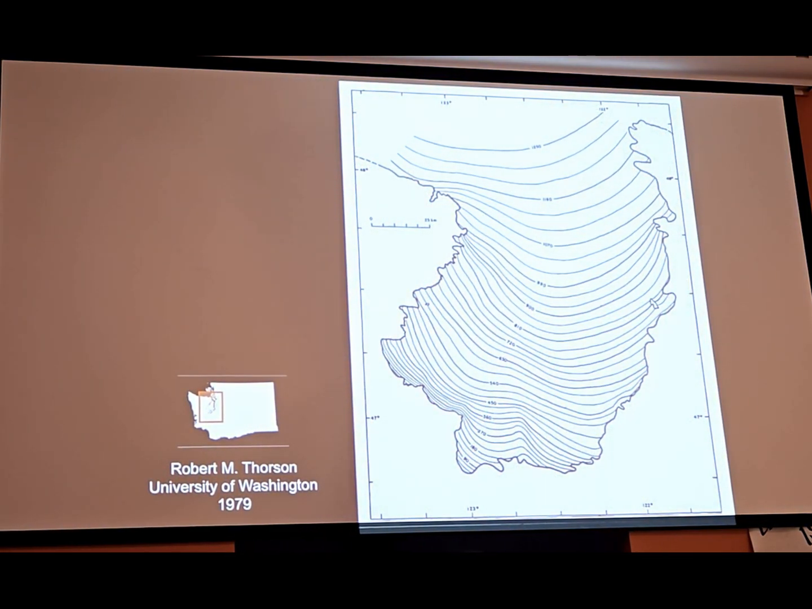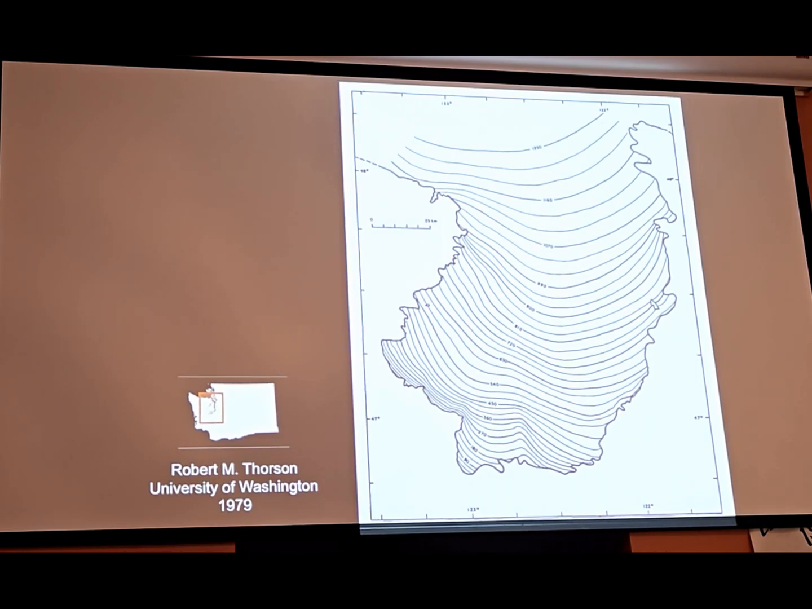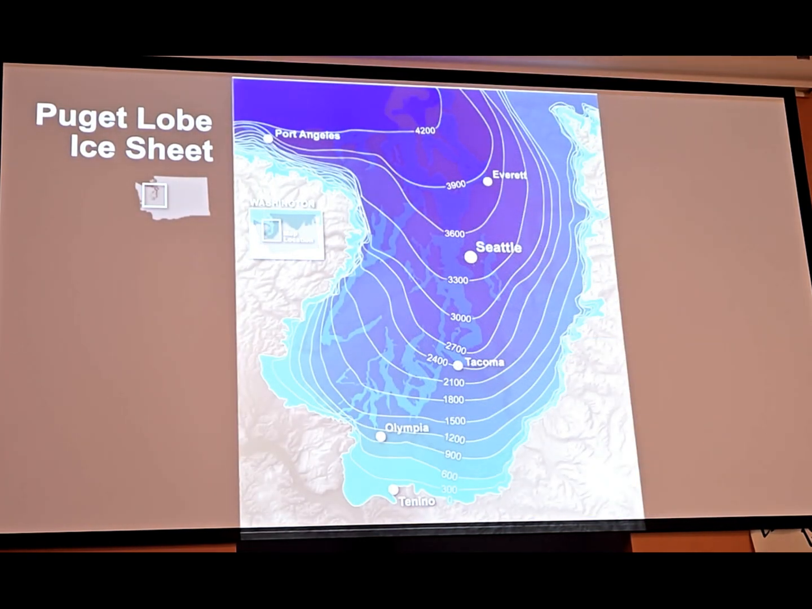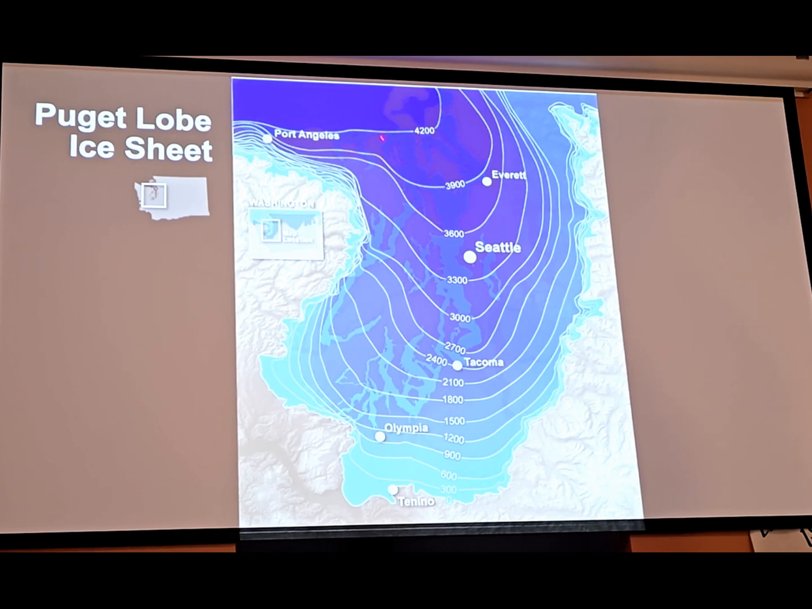Here's one additional map by Thorson. This shows approximate maximum Puget Lobe ice elevations. So we could take this, subtract the modern day landscape from it, and make sort of a simplified ice depth map out of it. And you can see here in Port Townsend, we were under about 4,000 feet of ice many thousands of years ago. Pretty wild. So, you know, the weight of that ice depressed the land underneath it.